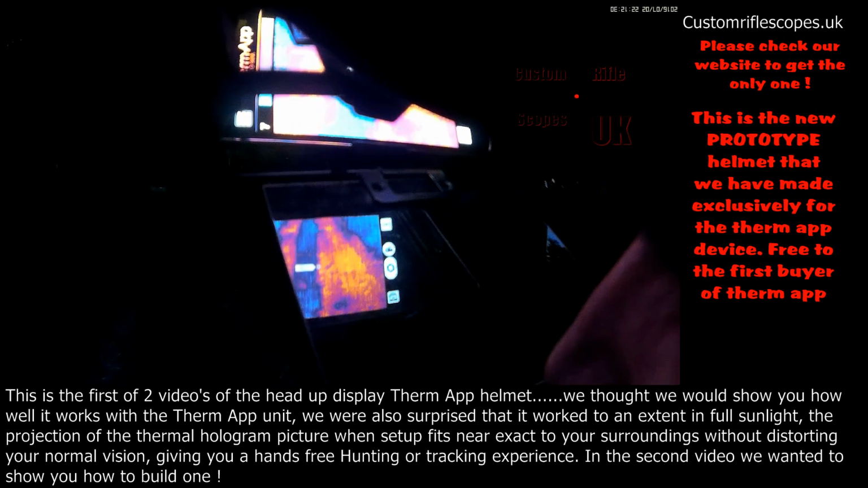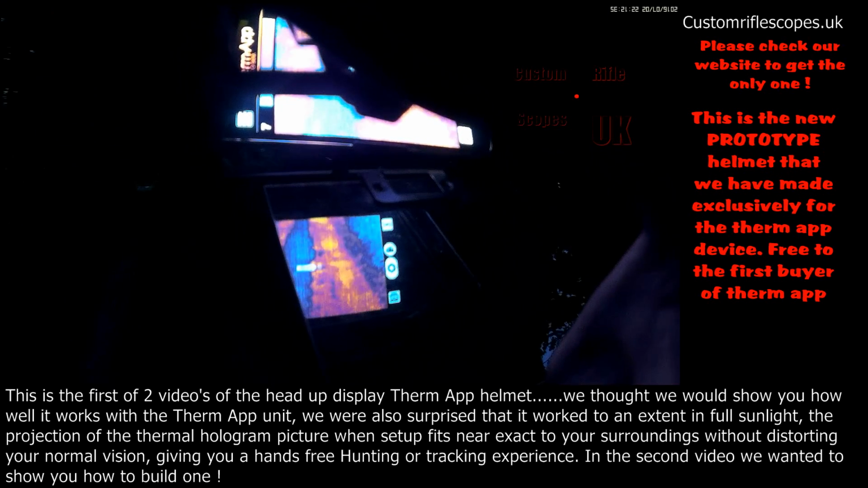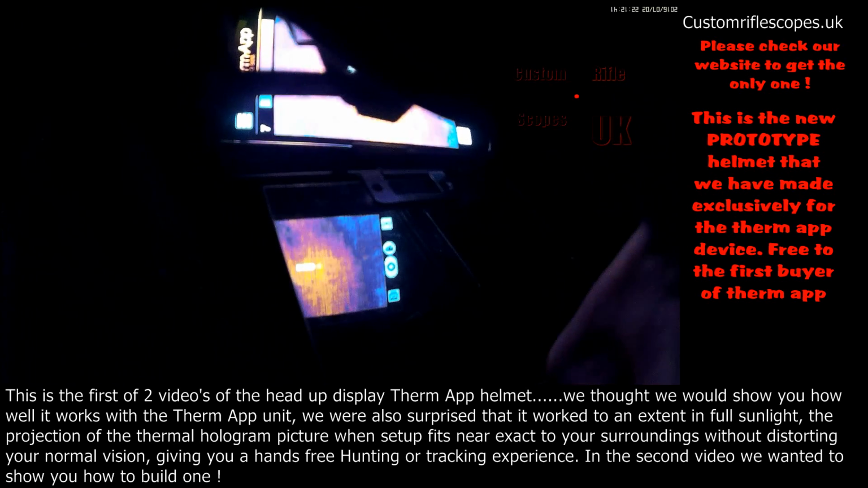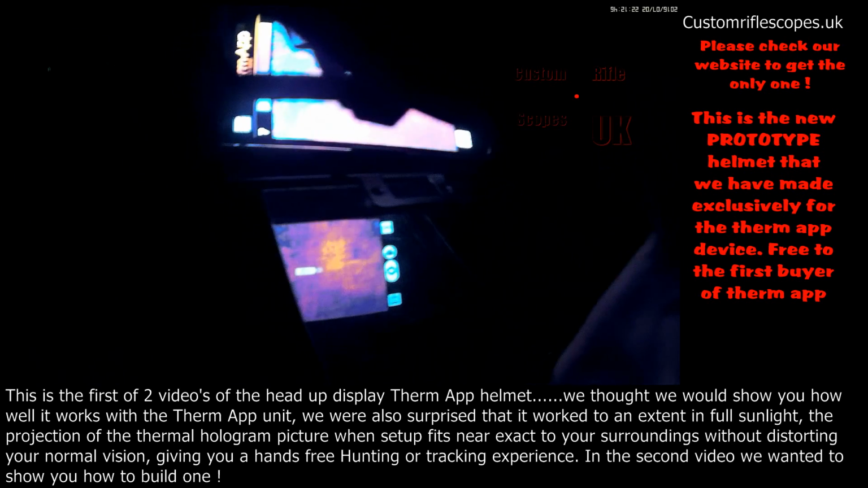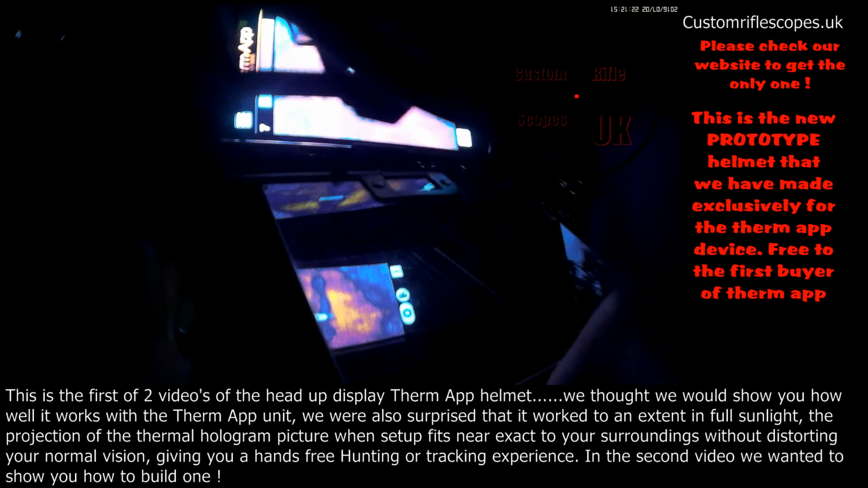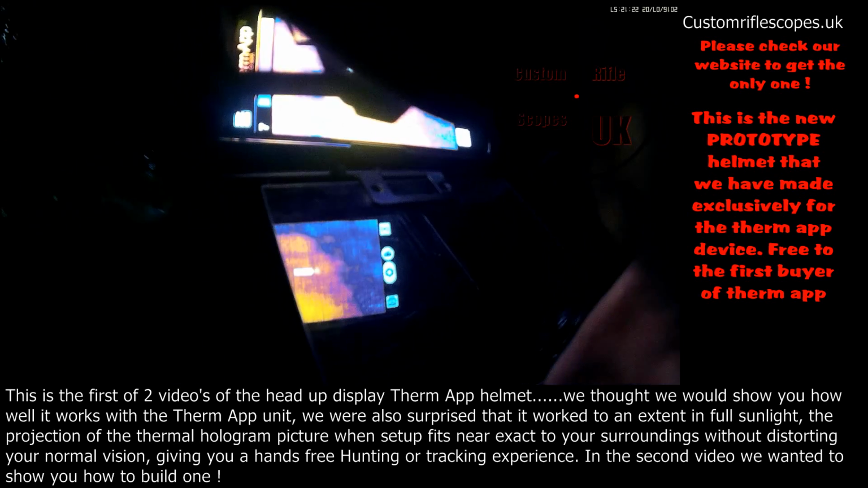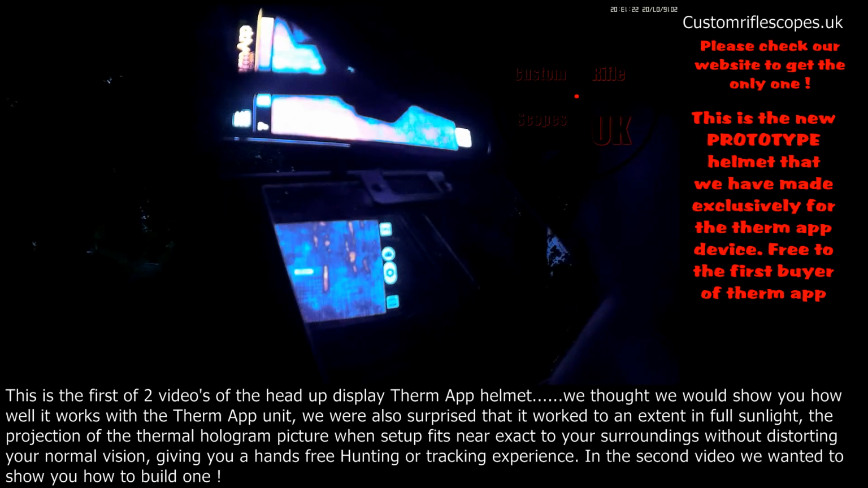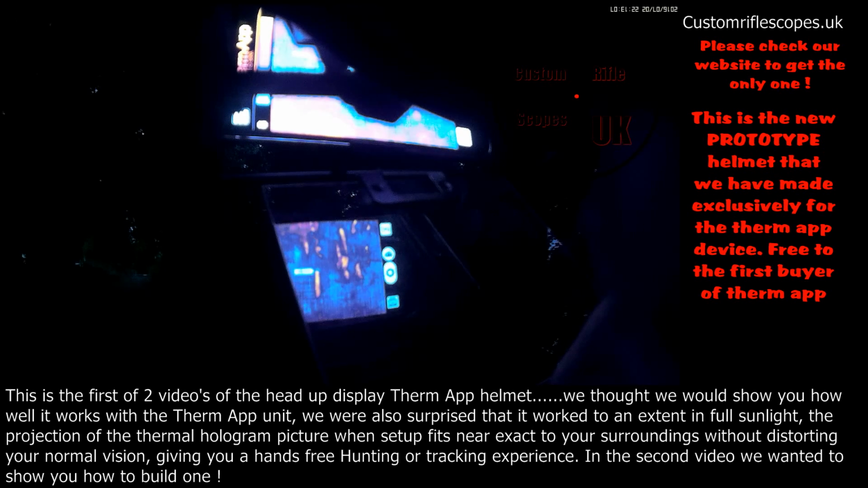As you can see, thermal can pick up the cold just as well as it can heat, and all the little blue bits you see in between are stones. They obviously cool down quicker. So I just keep taking it off now and again just to make sure it's still recording. Refocus. Now obviously when thermal doesn't pick up much, it's not as clear.